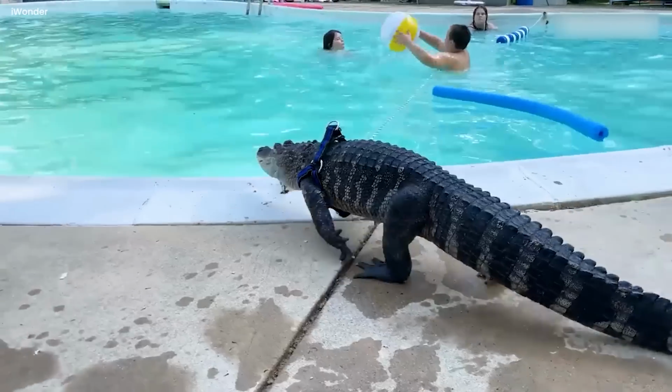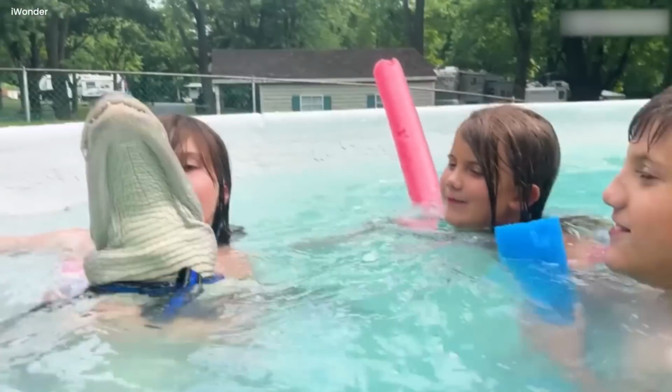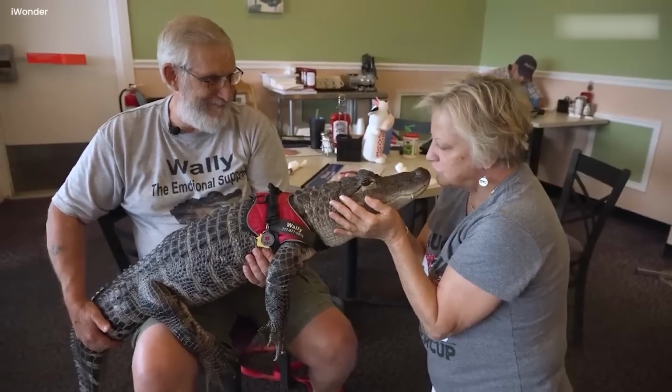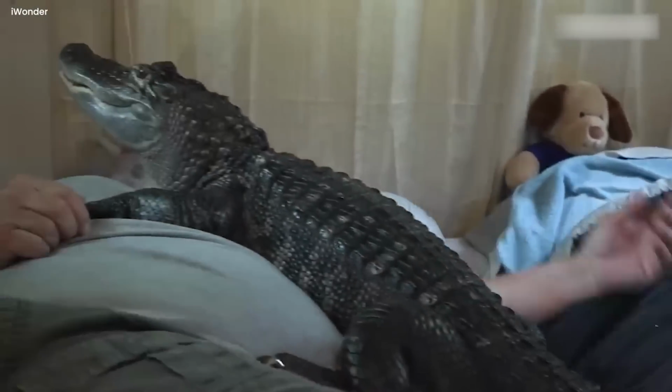Cuddly alligator companion. Meet Wally, the exceptional alligator for emotional assistance. Beyond his 5 1-foot length and razor-sharp teeth, Wally, who is owned by Joey Henney, has an extraordinary affinity with his owner. Despite his intimidating exterior,